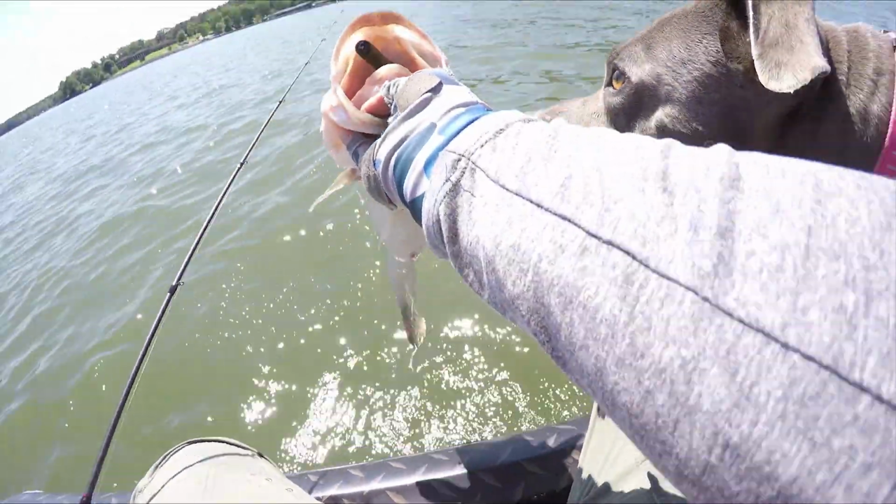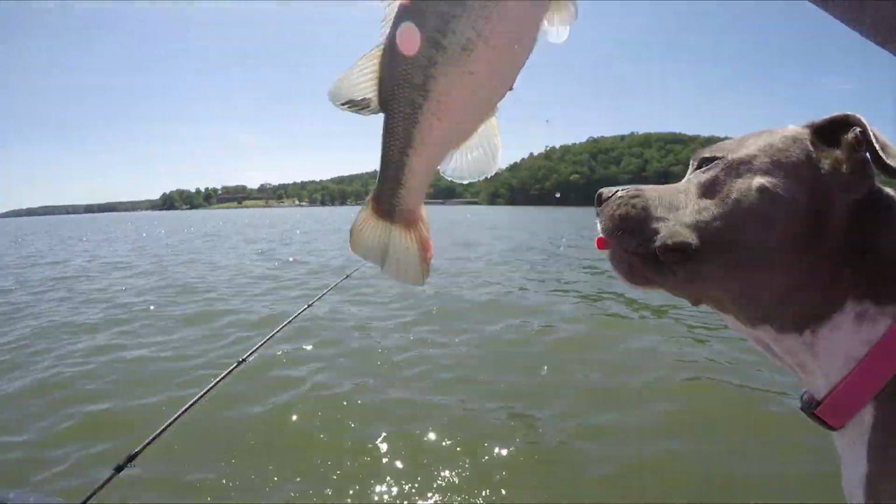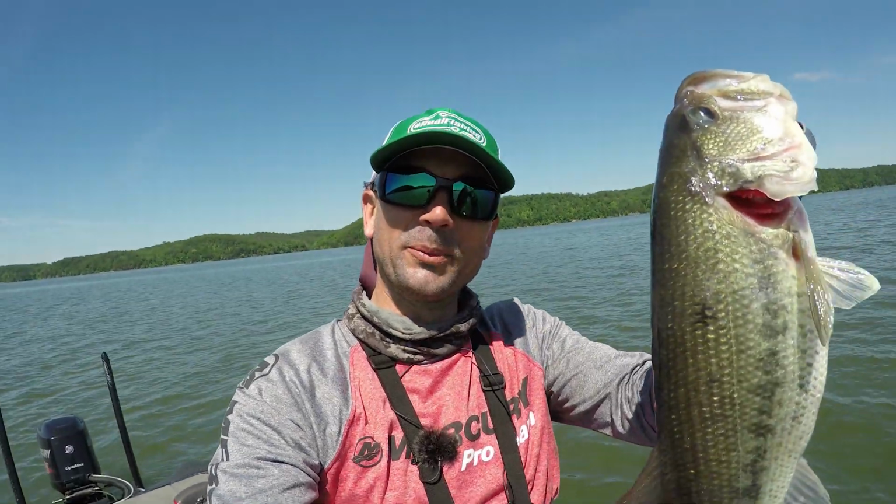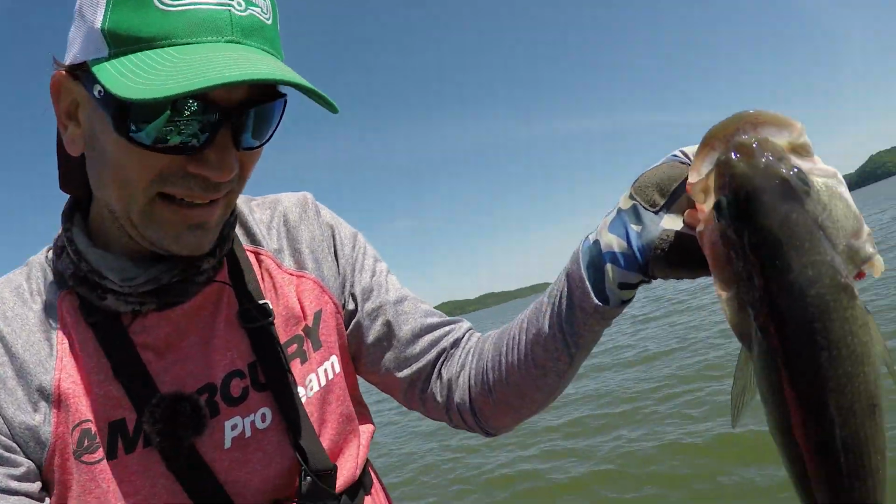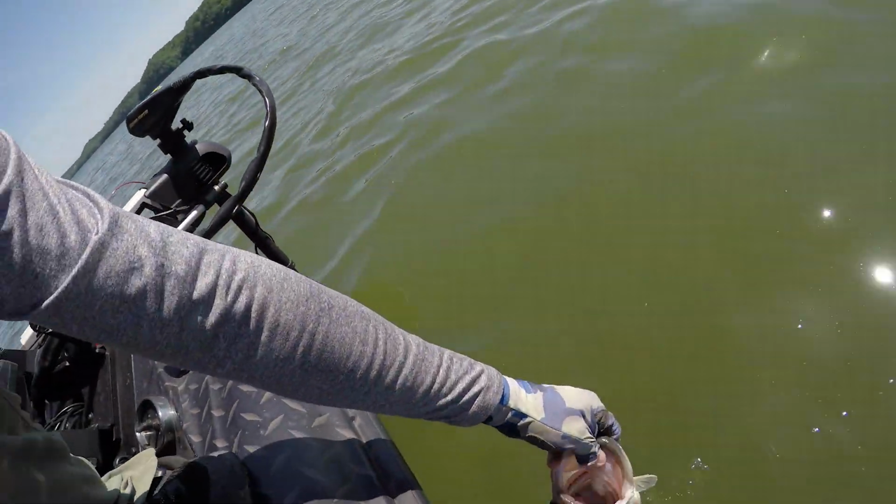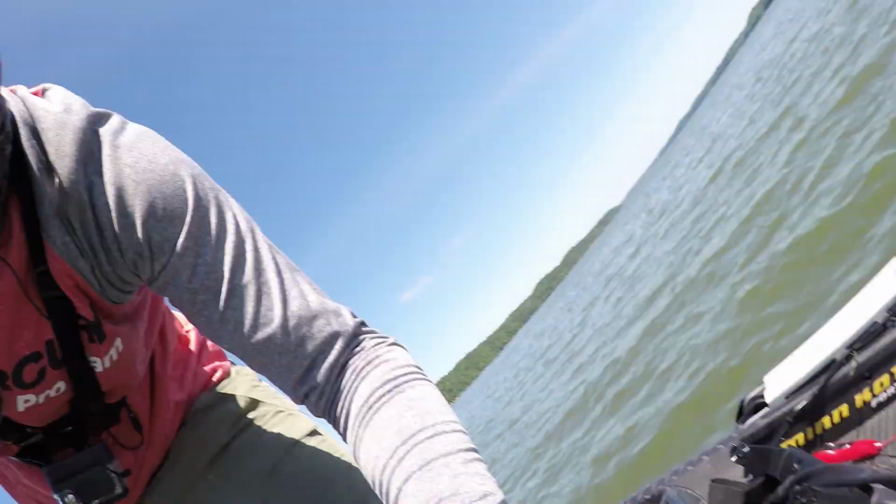Oh, they freaking ate it, dude. Ate it. I think this is why people love ledge fishing. That's another 4-pounder. We're gonna hit 20 pounds in the snap of a finger. Once again, the Mag Ned. Let me let her go. I don't want her to. Peace out, buddy. You are awesome.